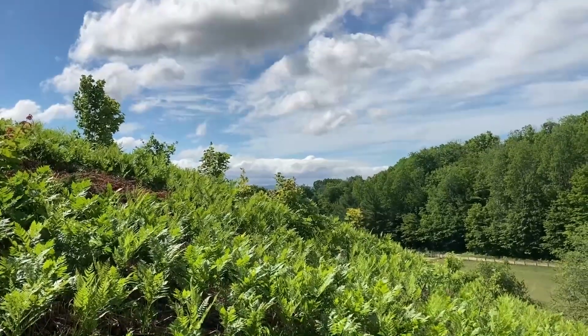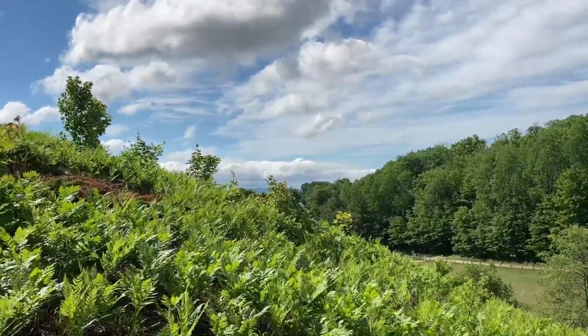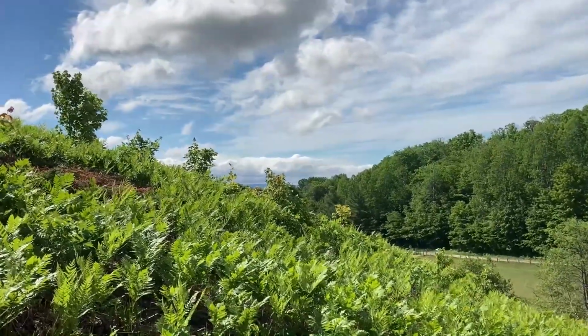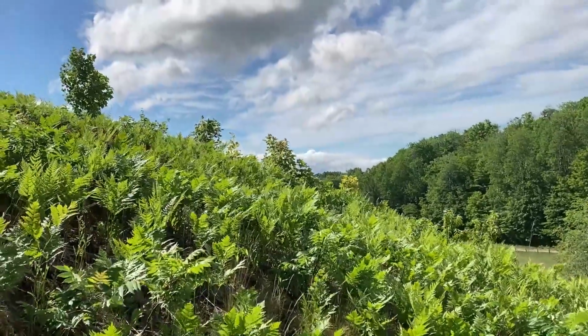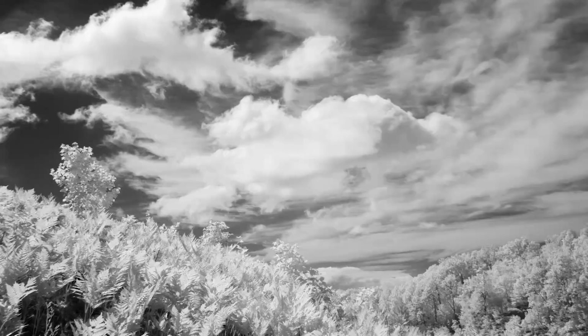But if you look in the far distance, there's that split rail fence. And for me, that just takes me out of the shot because I just want to see nature. So I'm going to kneel down just a little bit to reframe my shot, and then all you see is nature.